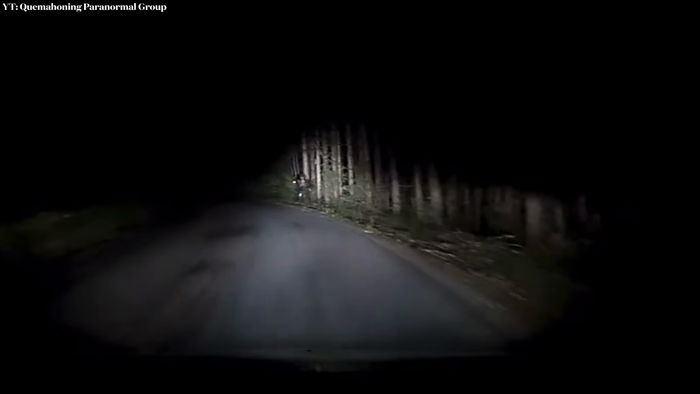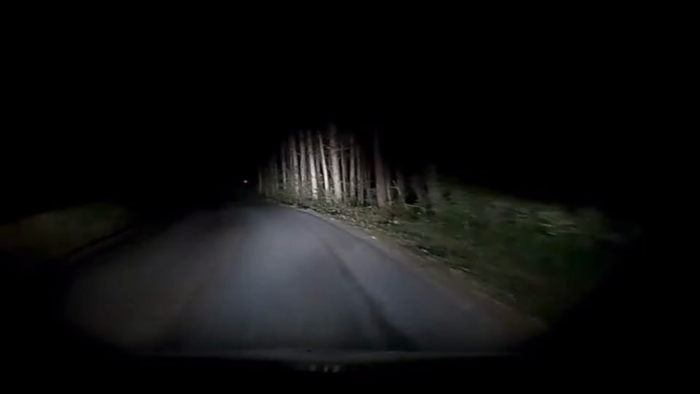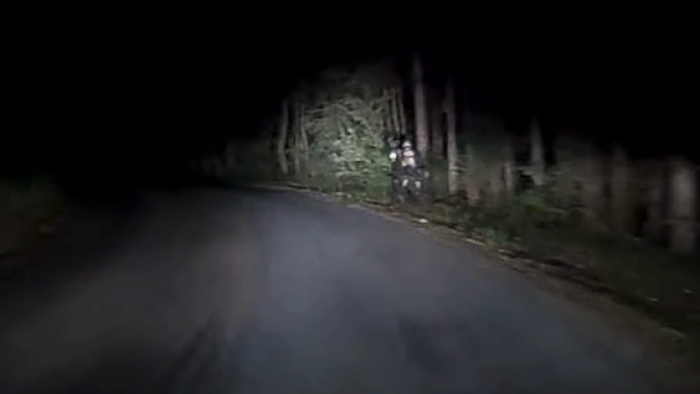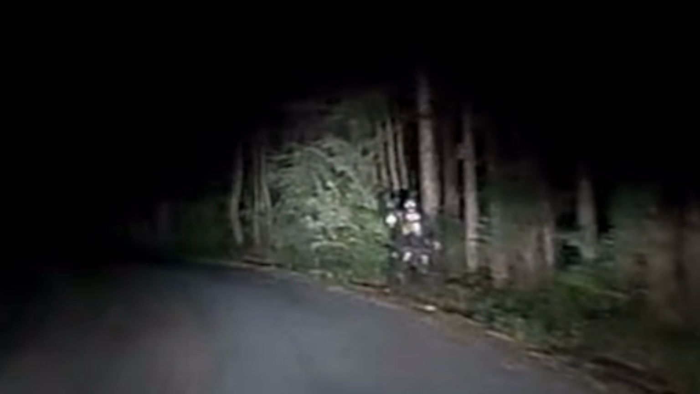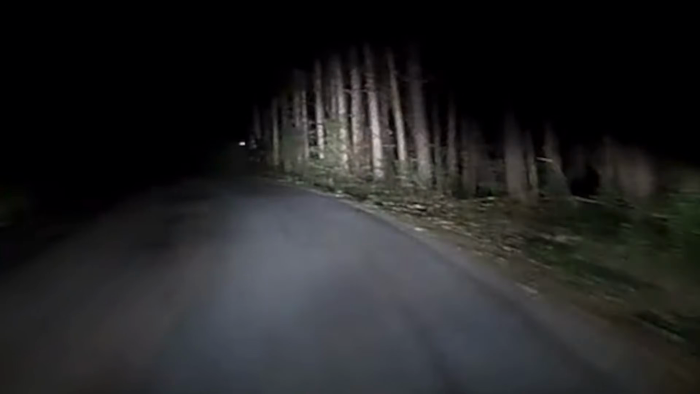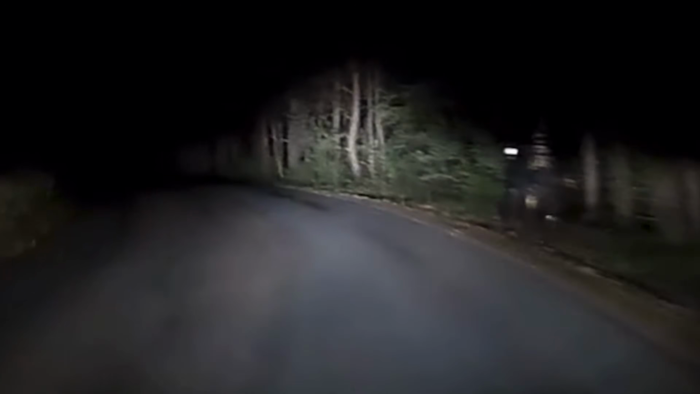A tall, dark creature is seen walking alongside the road. It appears to be holding some sort of lantern in its right hand. Pausing the video and zooming in on this being, we can see it's shockingly tall. And it almost looks like a Bigfoot or something. But as the footage began to circulate, locals thought they knew exactly what the creature was.